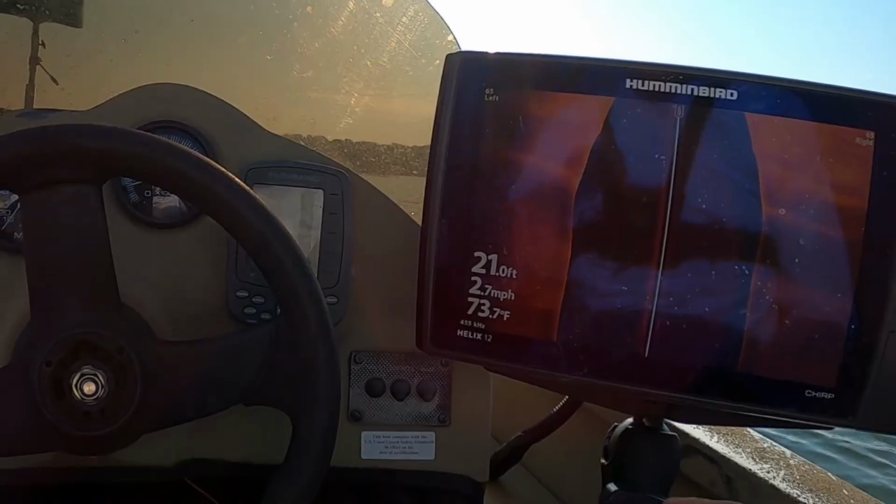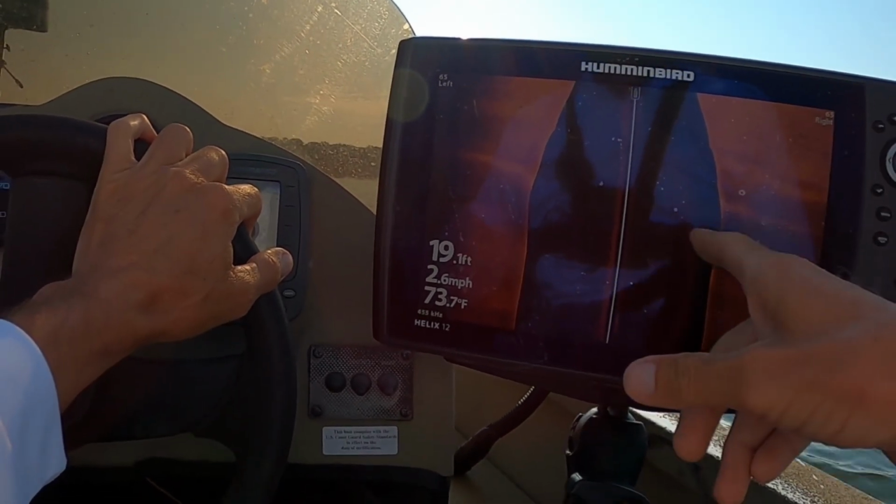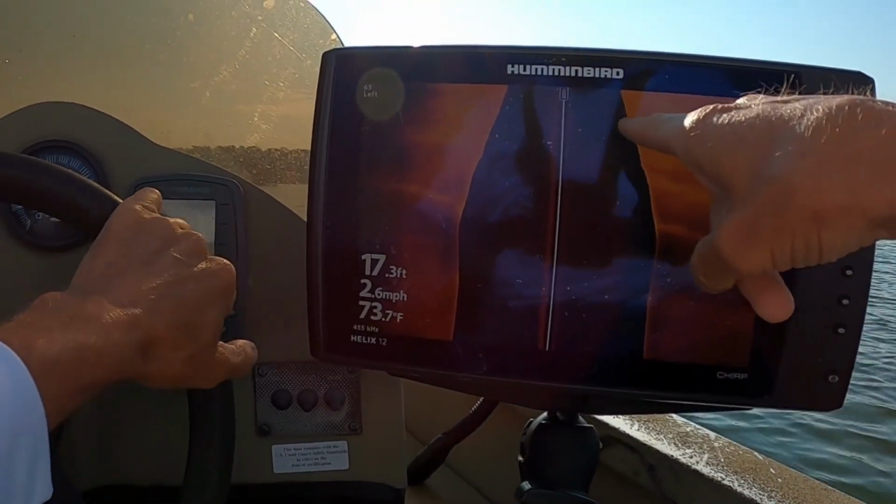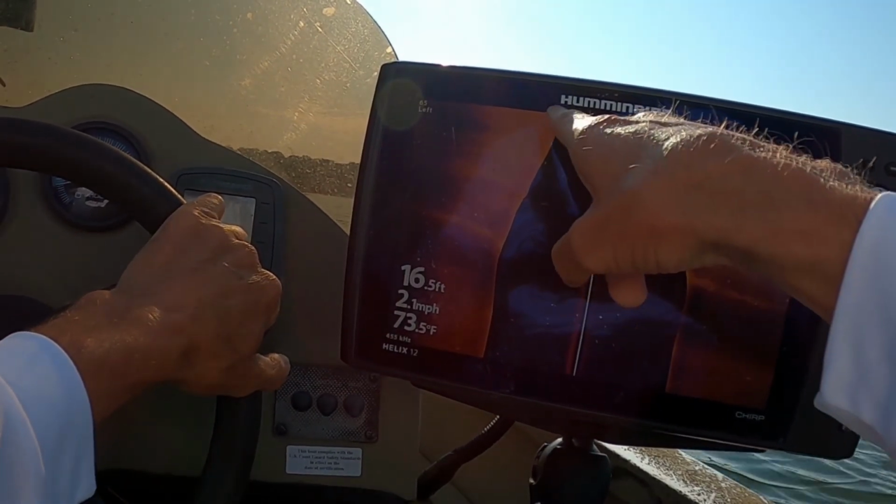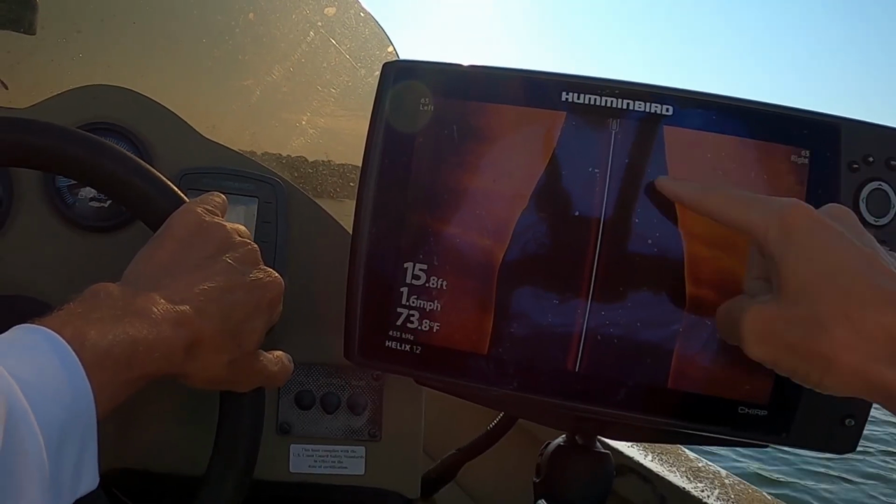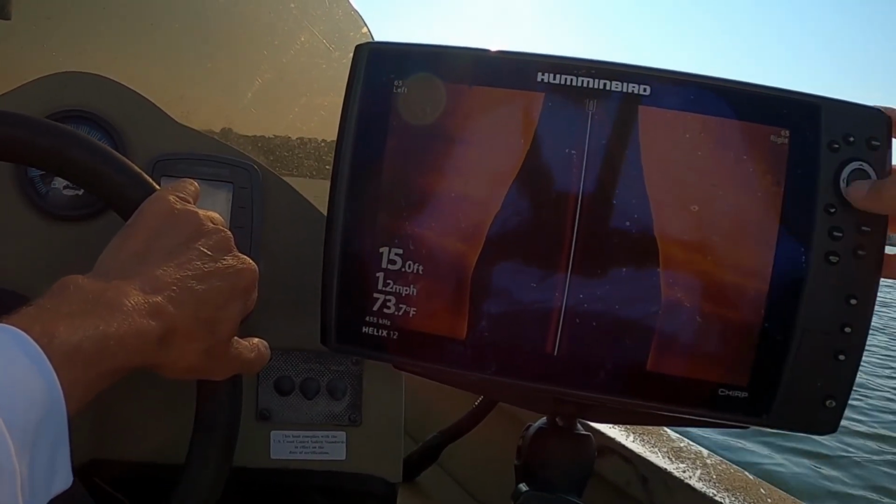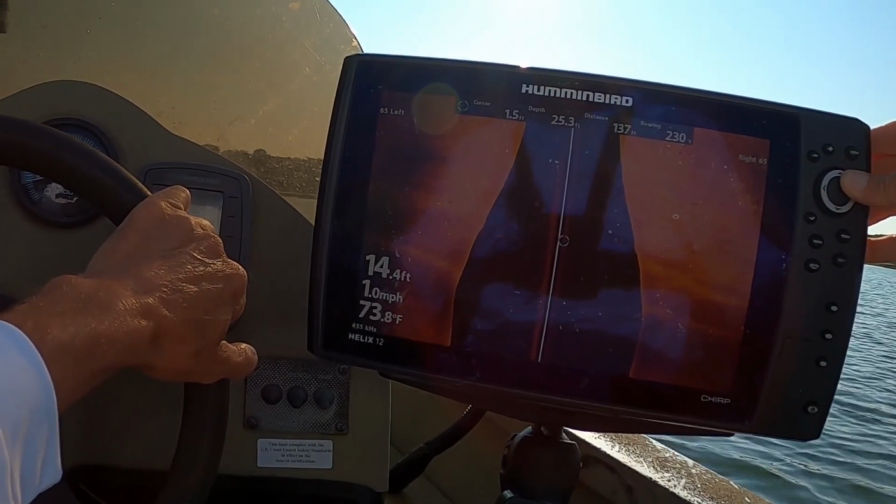Let's get to it. All right, y'all, so what I'm looking for is I'm on these points out here, and I'm looking for any kind of cover or schools of crappie, and right here is a good school of crappie. I'm going to zoom in real quick on that. There's another one right there up on this point right here. You can see this bottom is really bright right here compared to this. It's real hard. There's some cover all in here, and these fish look like they're stacked up over the top of it. Let me give you a better look here.